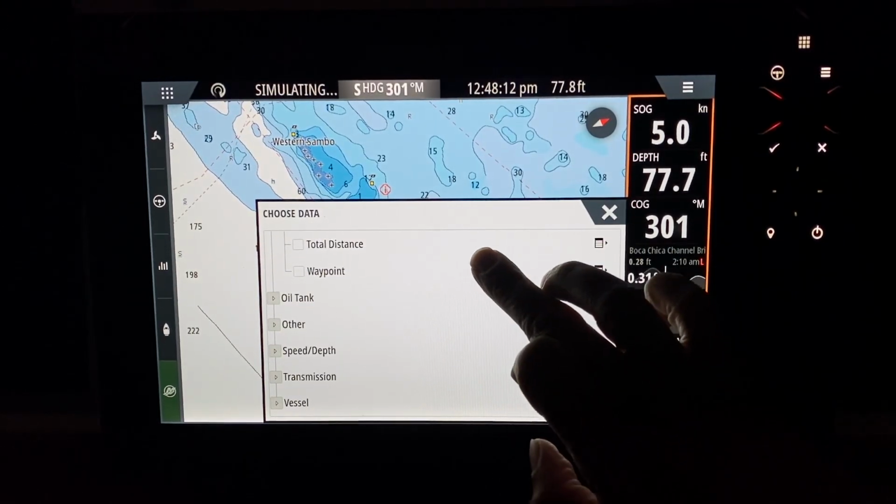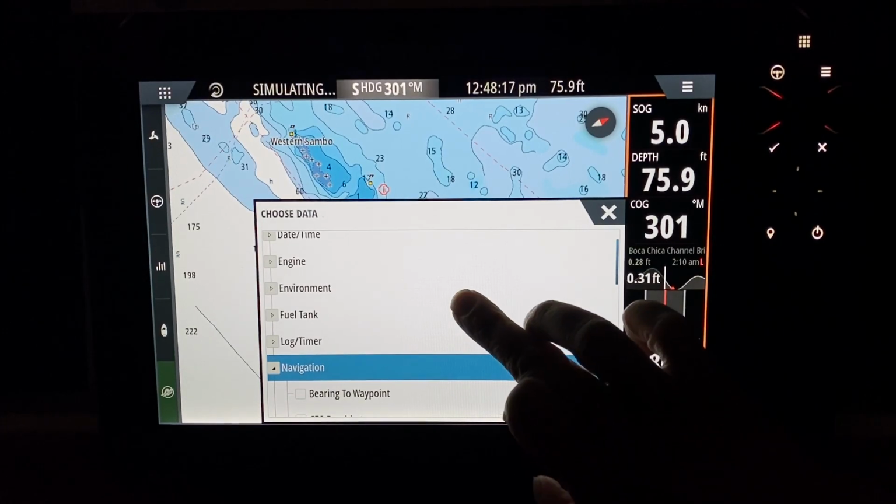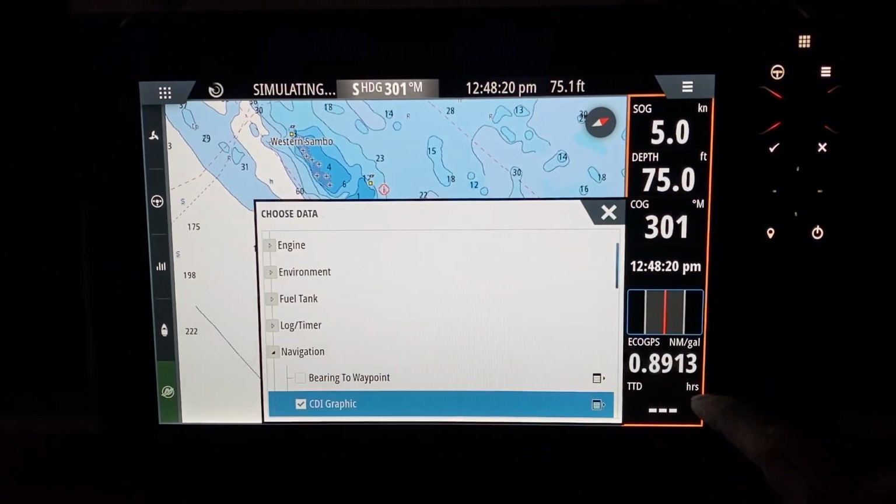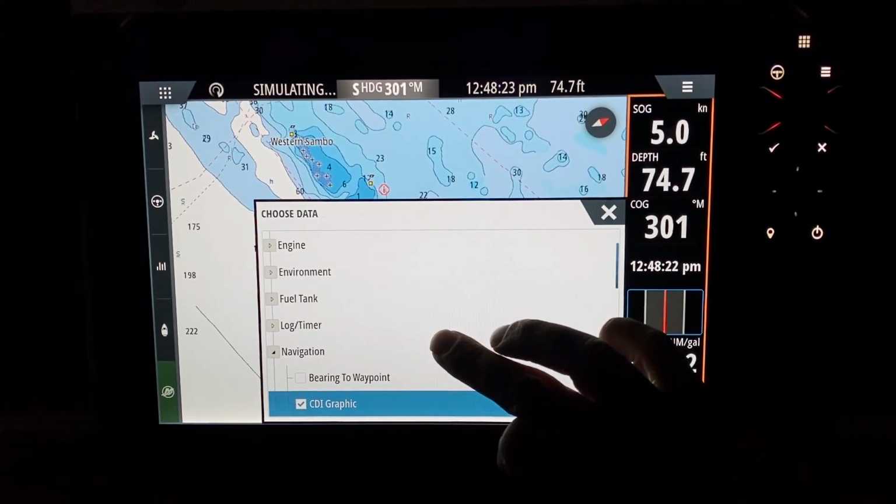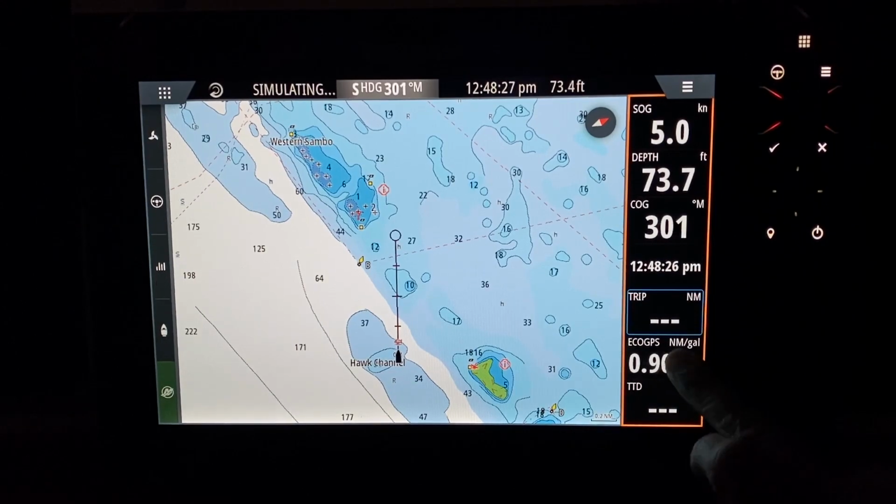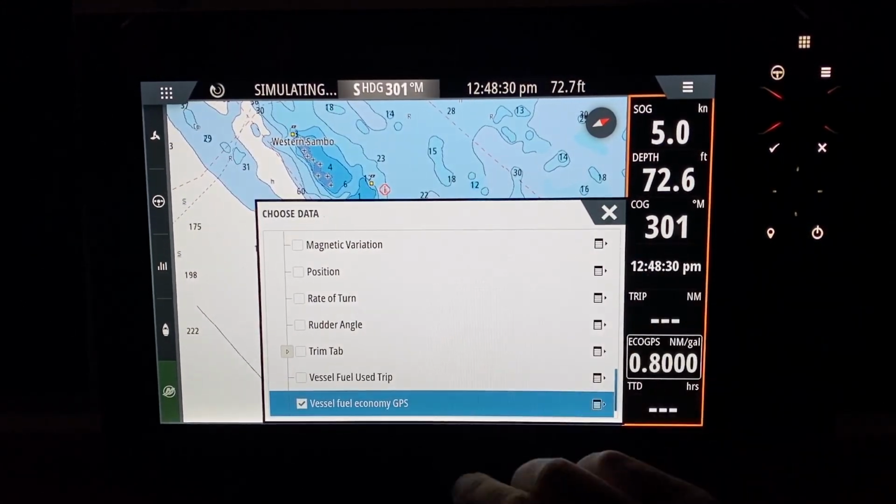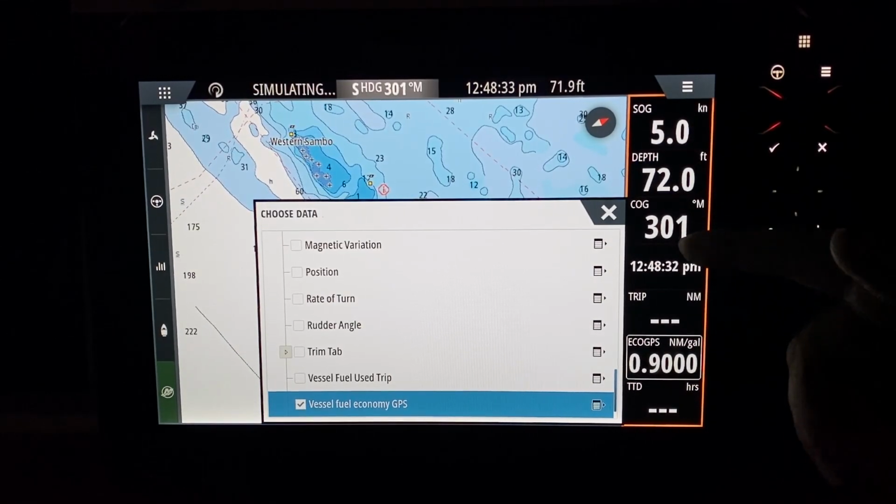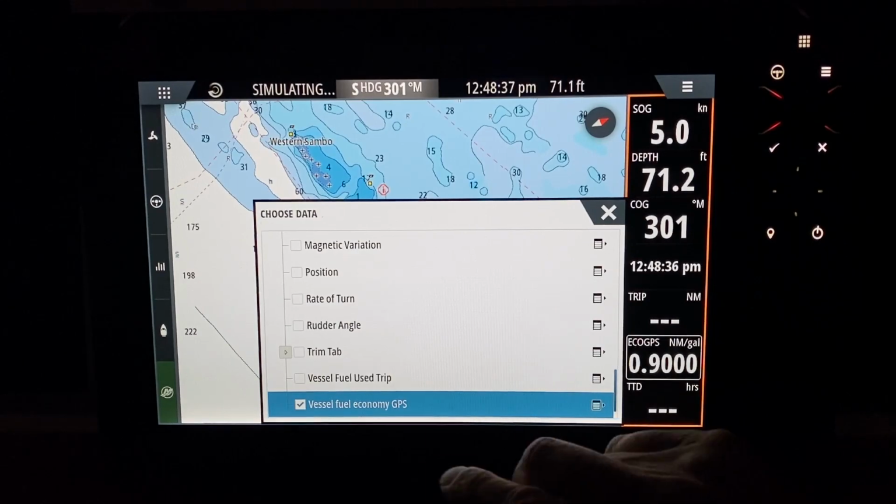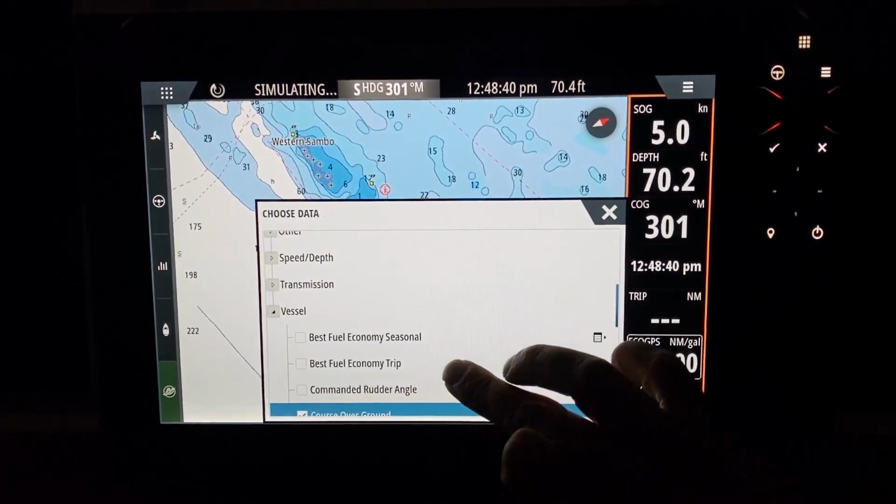So I got to go look for time. Time. I touch this screen right here. I might as well get some trip distance. Touch this screen because I don't have an engine interface. So I've got my speed, depth, course, time, trip distance, max speed for fun. So we go to trip. Let's go look for trip here.